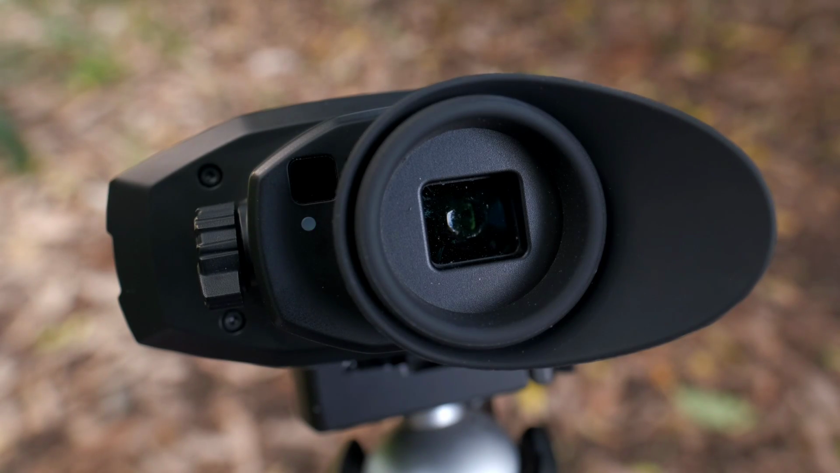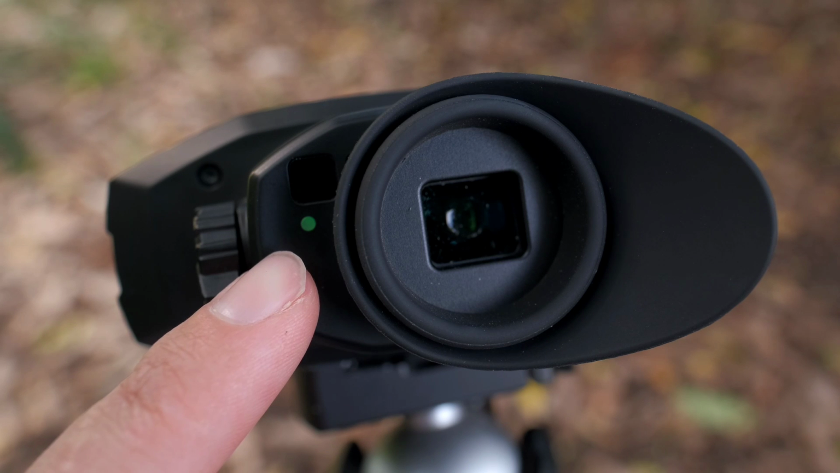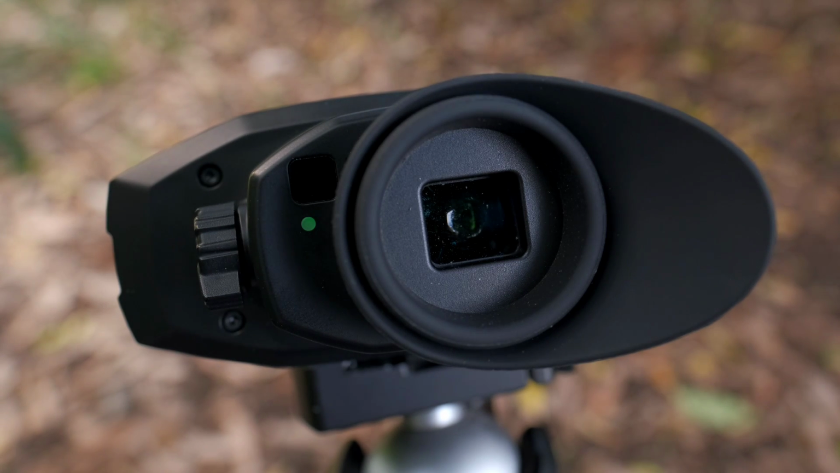For anyone not sure what standby in a thermal is, it's when you have the eyepiece screen turned off so it doesn't illuminate your body in the dark. It'll also assist in saving a little bit of battery life. On this Finder, if you can see it in the sunlight, there's this little flashing green light here to indicate when it is in standby. I appreciate that as a user as opposed to just a completely black display. Sometimes when you don't know a device is in standby, you just leave them on, you end up with flat batteries. The LRF, how's that to use?